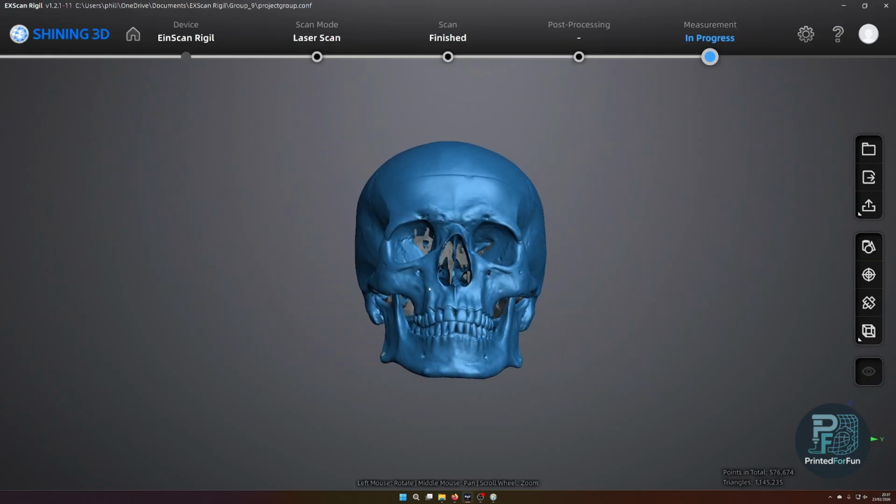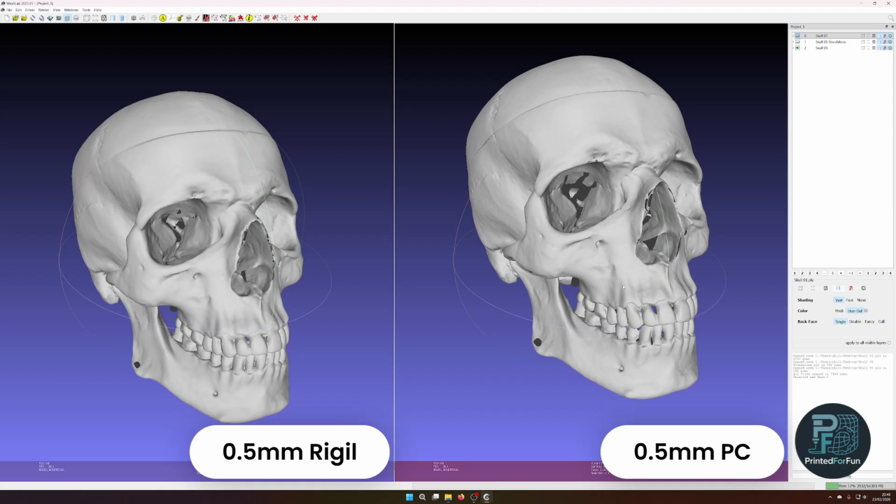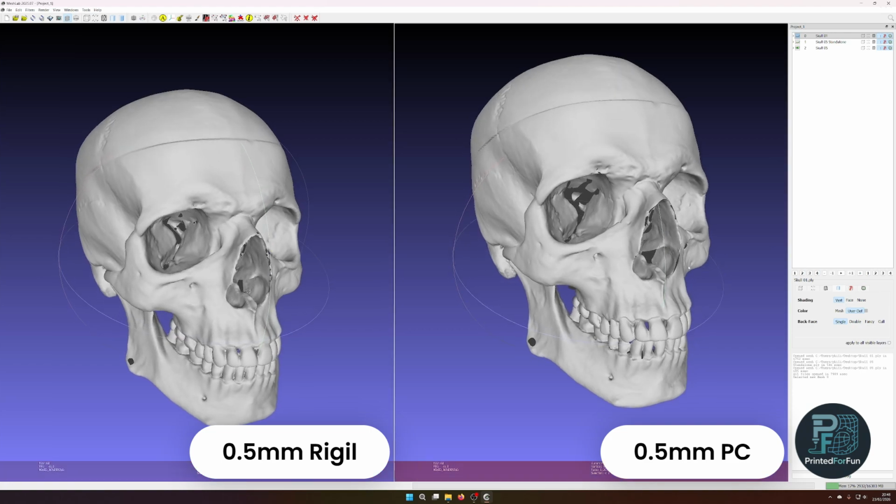And now let's compare the 0.5 millimeter scan to the 0.1 millimeter scan. So now let's compare the scan results. These two scans are actually quite a different case than the 0.1 millimeter and 0.5 millimeter scan. On the left side, we have the scan that was meshed on the Rigil in standalone mode, and on the right side, we have the scan that was meshed in ExScan Rigil on my PC.